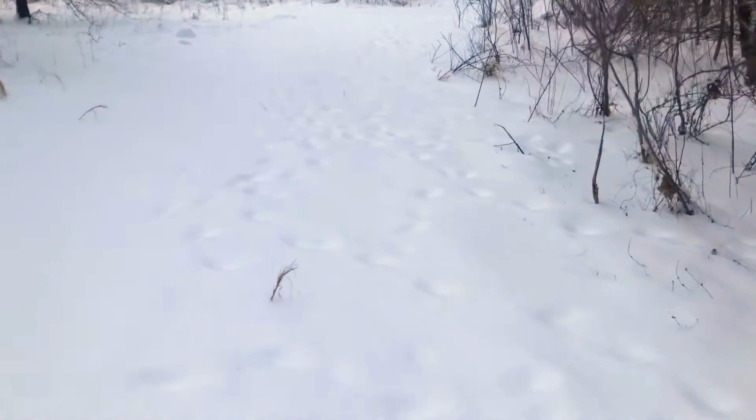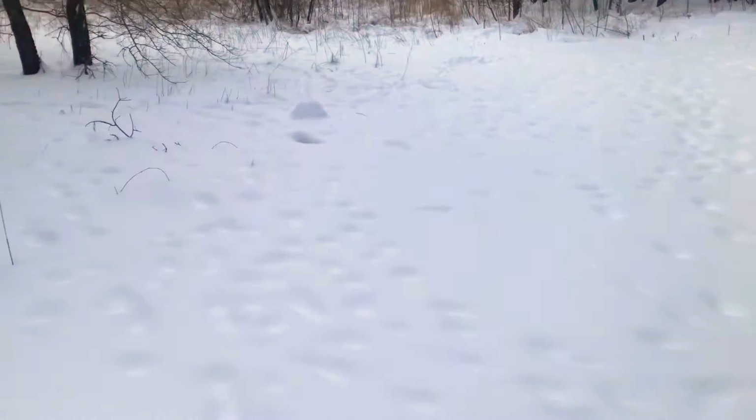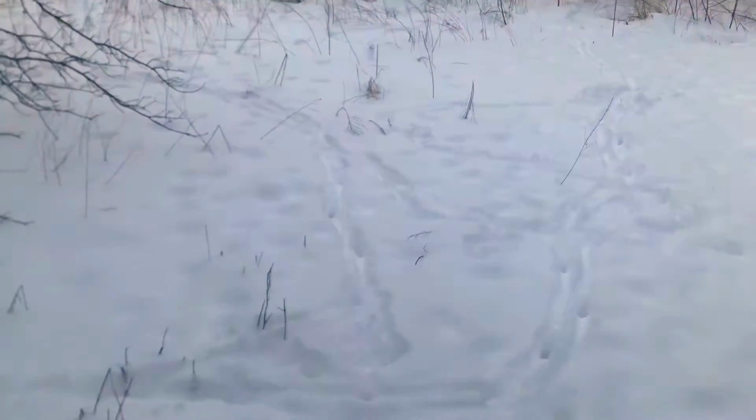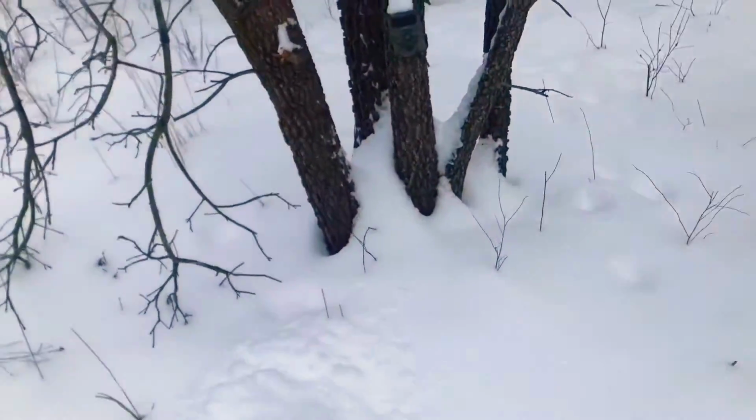Alright guys, just now getting out of here. You can see you have a lot of activity around the trail camera. All of this. Oh yeah. Camera right here. Hopefully it's been picking up everything. They've been licking that salt block. Hopefully that's a buck too. Look at all that trails. There's been no shortage of activity right here, that's for sure.